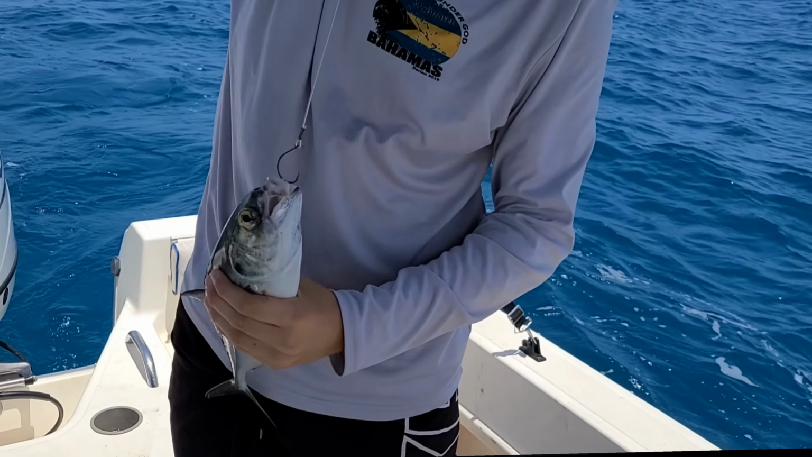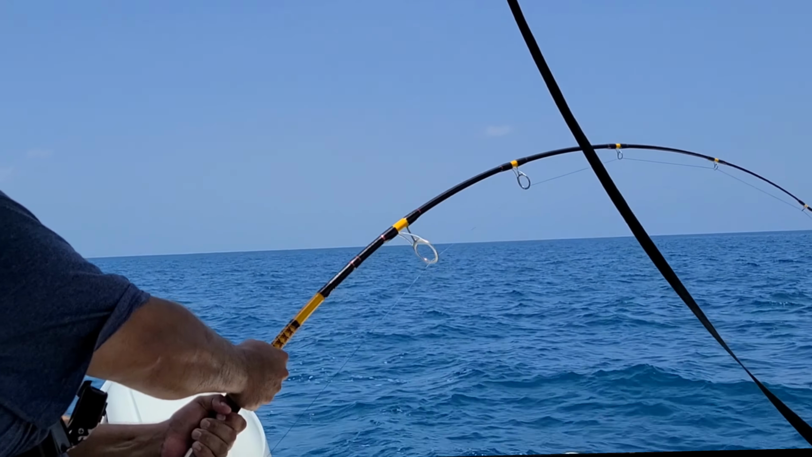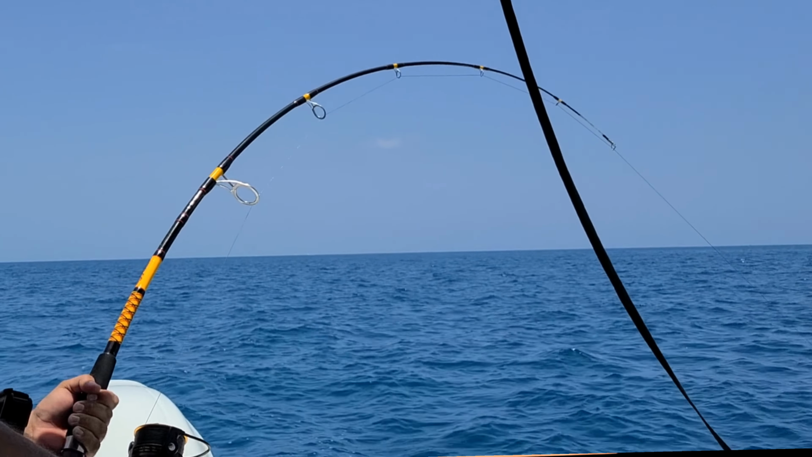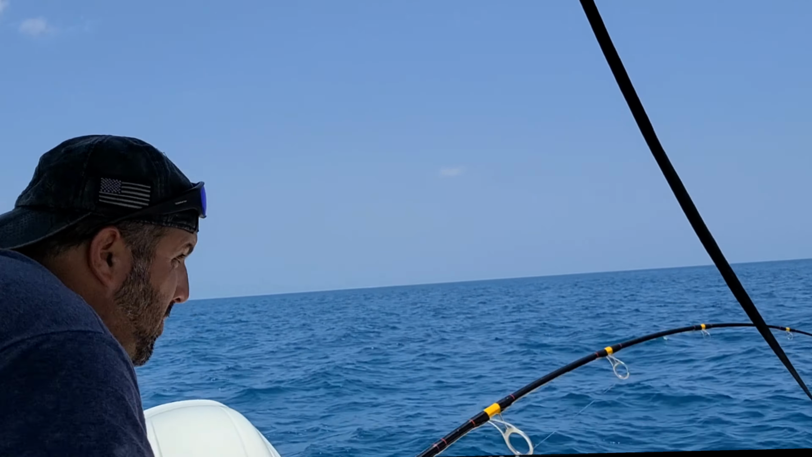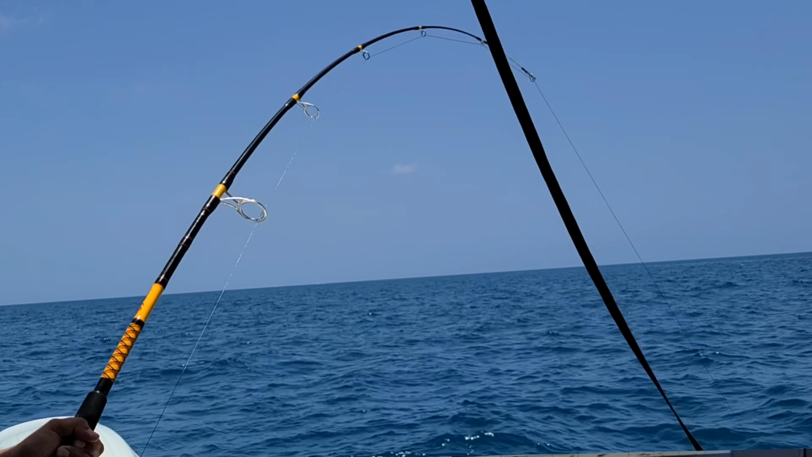The blue runner was a good fight, though he came in relatively easy next to the fight that we ended up with the shark. The shark we ended up fighting for 45 minutes, in which case it ended up breaking my line. So pretty heartbroken that we didn't get to land the shark.